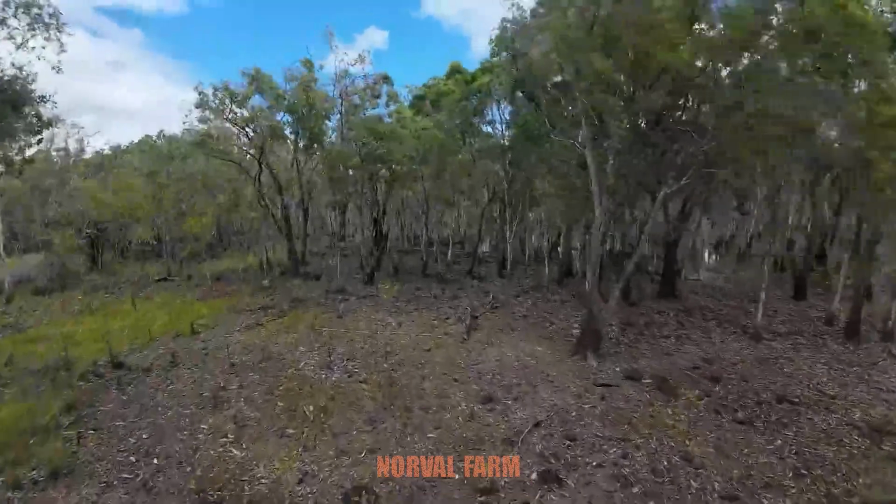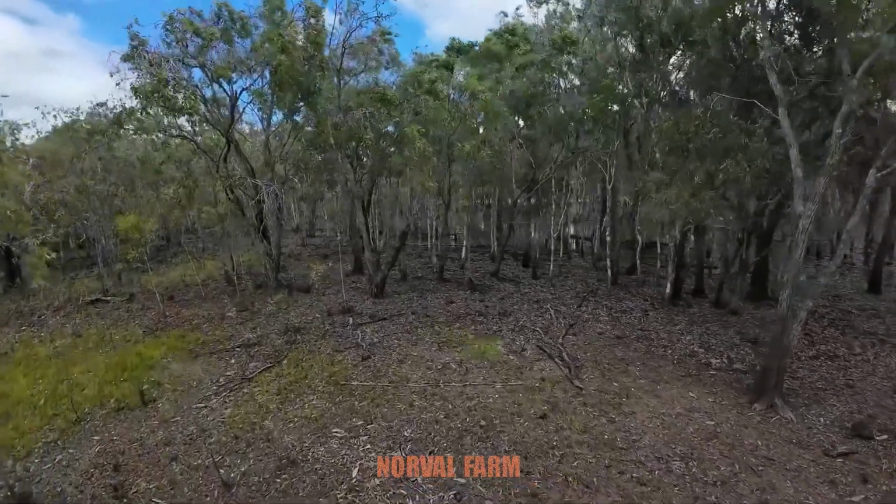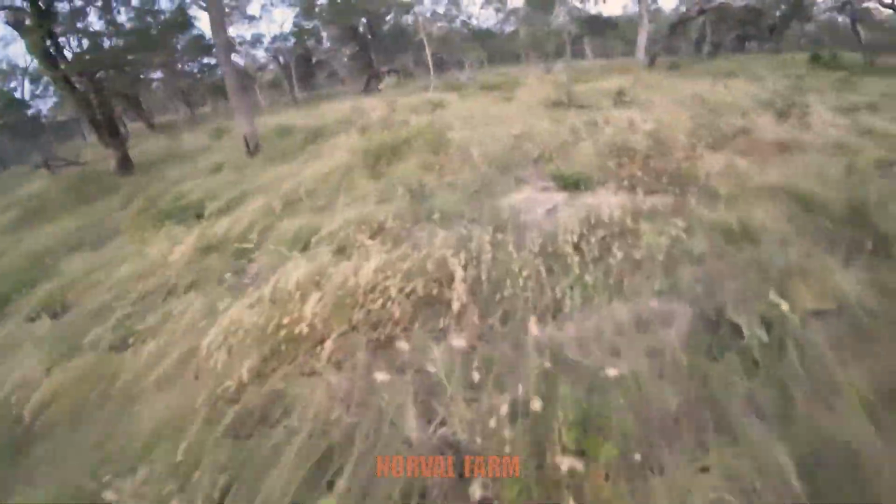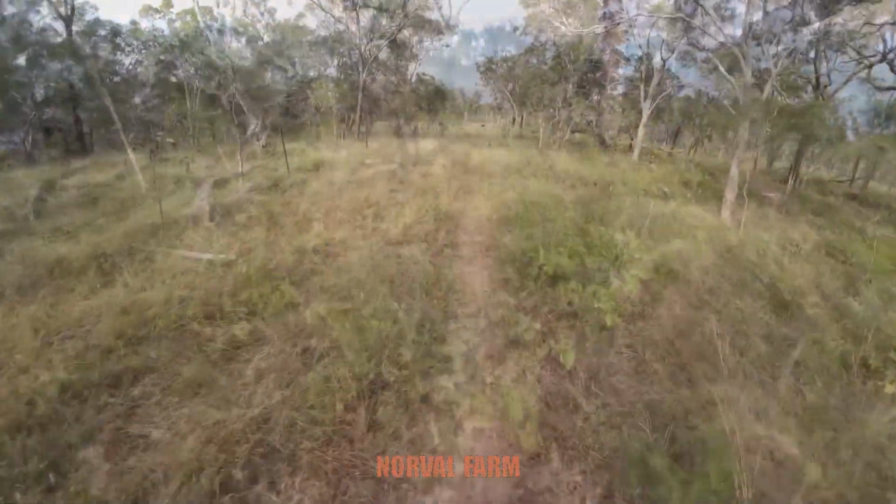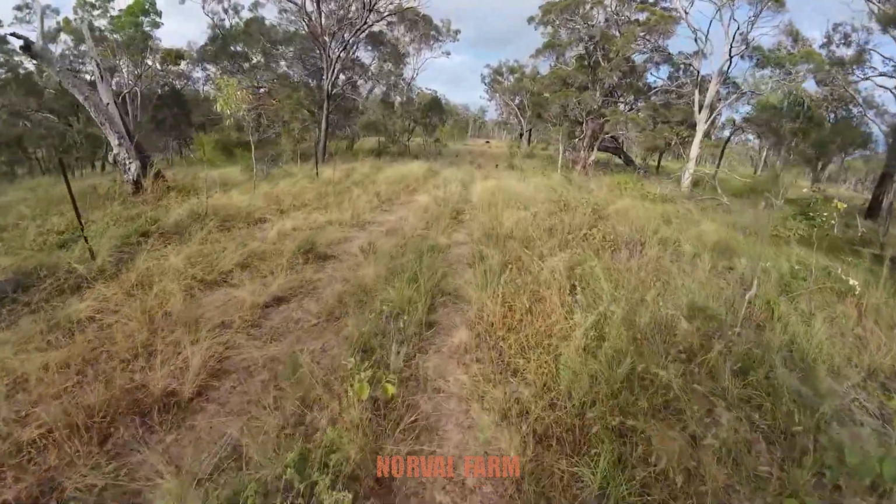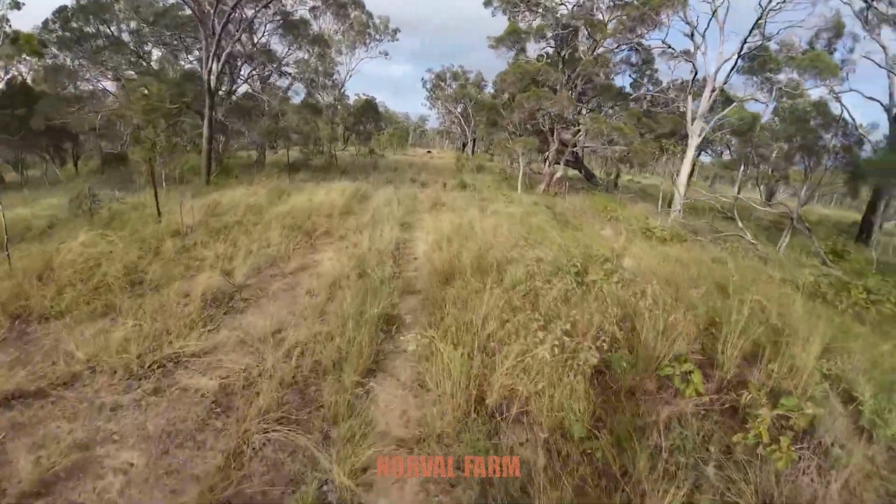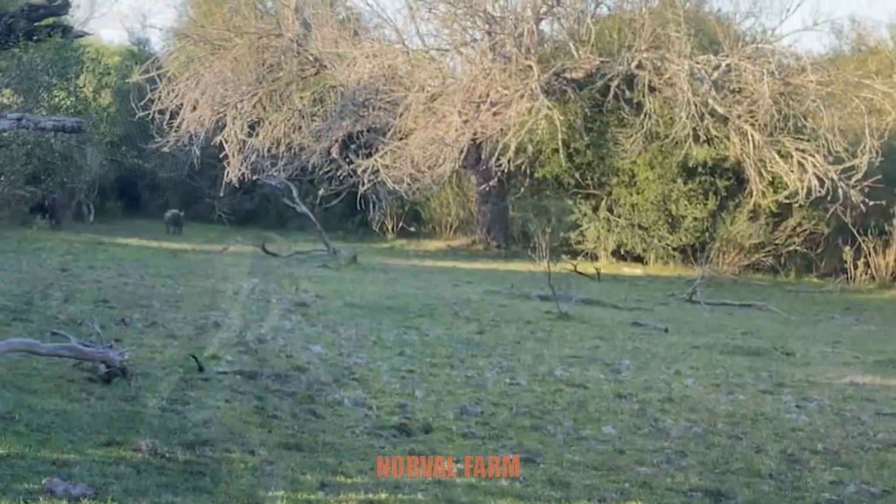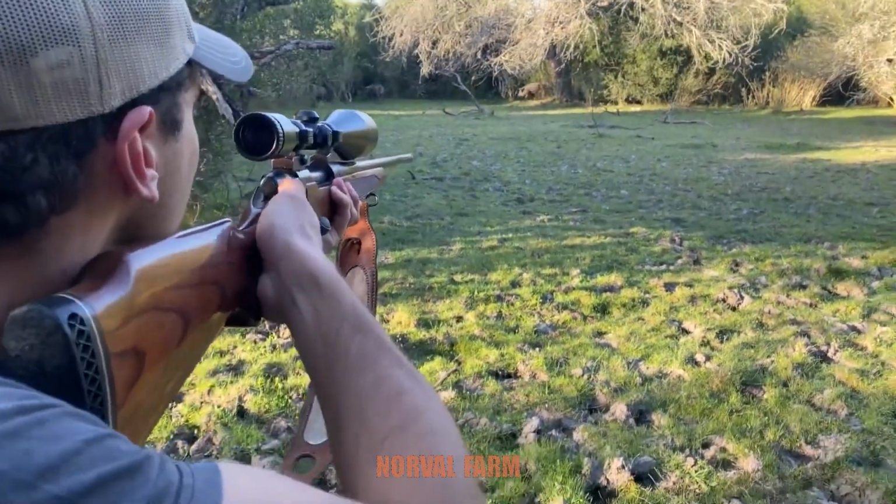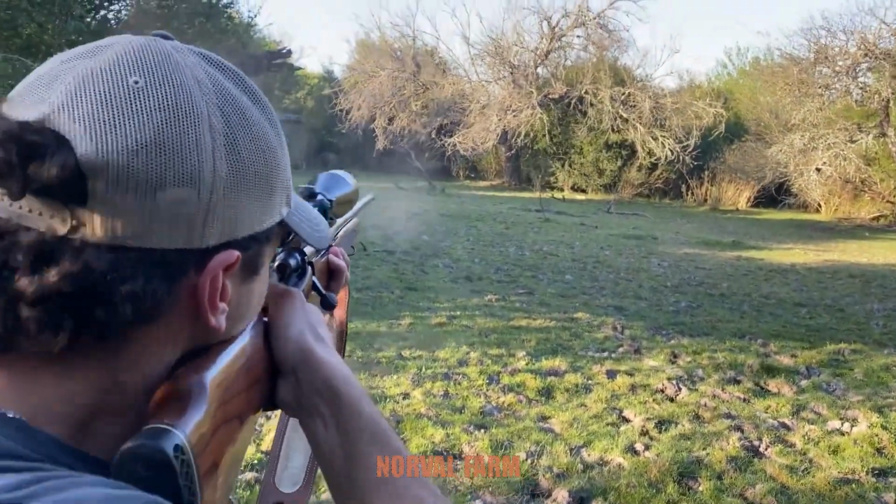Right after that opening shot, we split up according to plan. I looped around downwind, taking cover behind a dense thicket that gave me a clear view ahead without revealing my position. The team formed a half-moon formation, closing in on a group of hogs peacefully foraging ahead of us. I raised my gun and squeezed the trigger. The hog dropped on the spot.